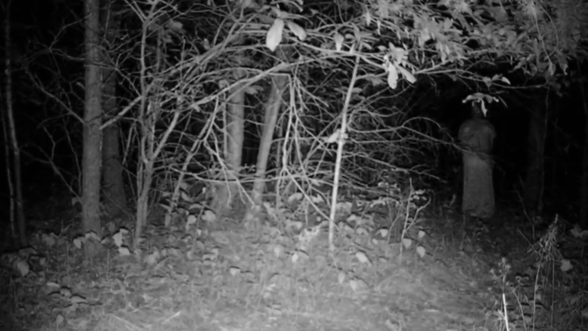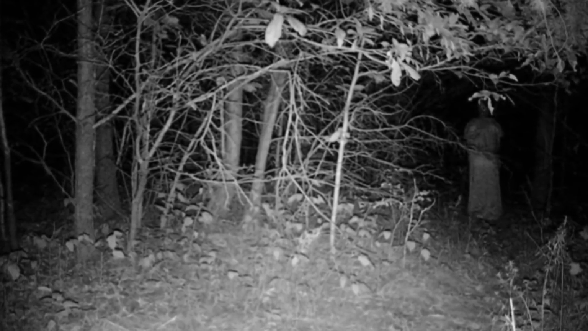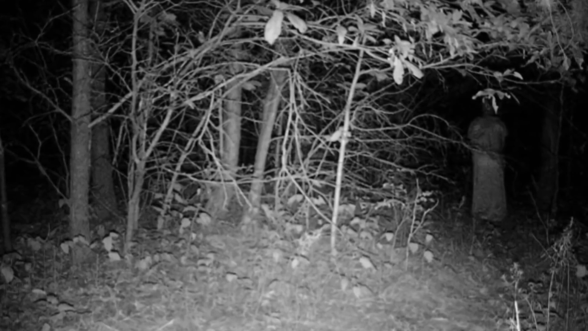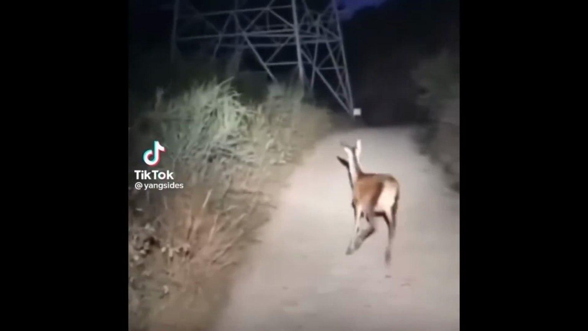And why are they praying in the middle of the forest late at night? Could it be a member of a secret cult performing some sinister ritual? Many also suggested that the figure might be a ghost. What do you think it could be? This video went massively viral on TikTok on March 3, 2023, leaving viewers with more questions than answers.